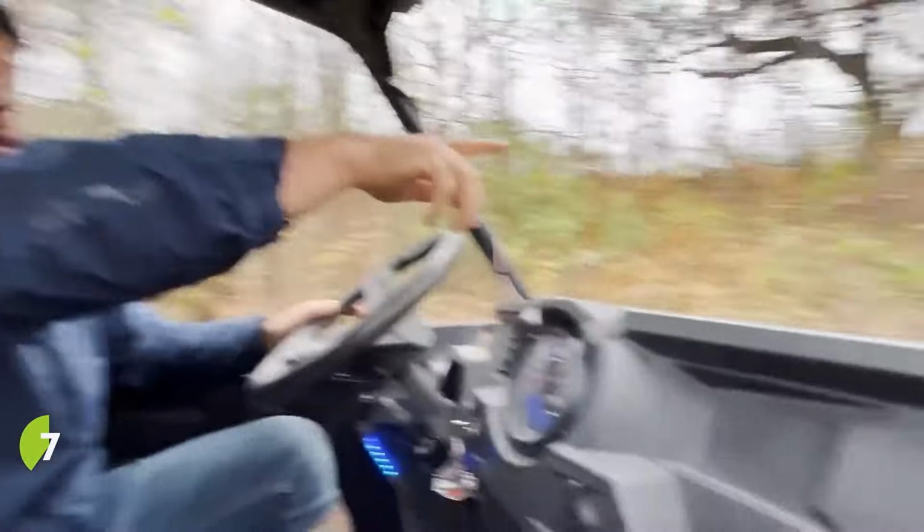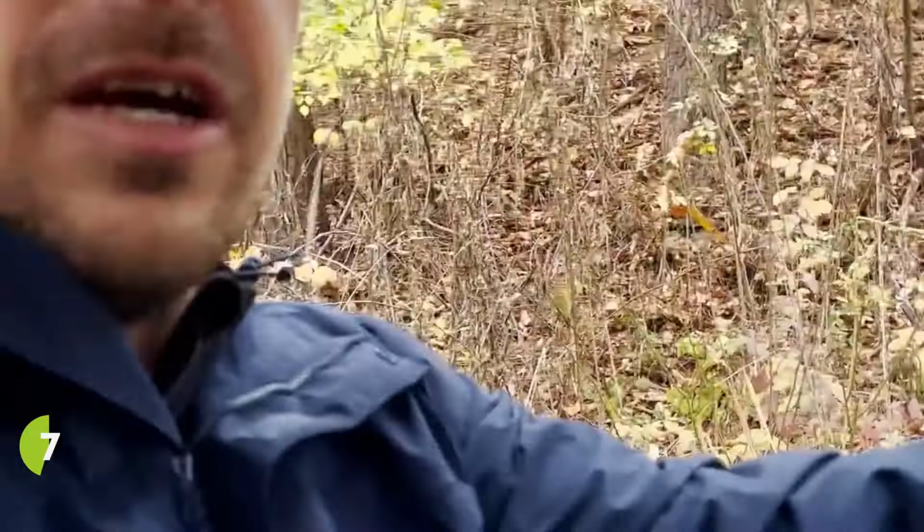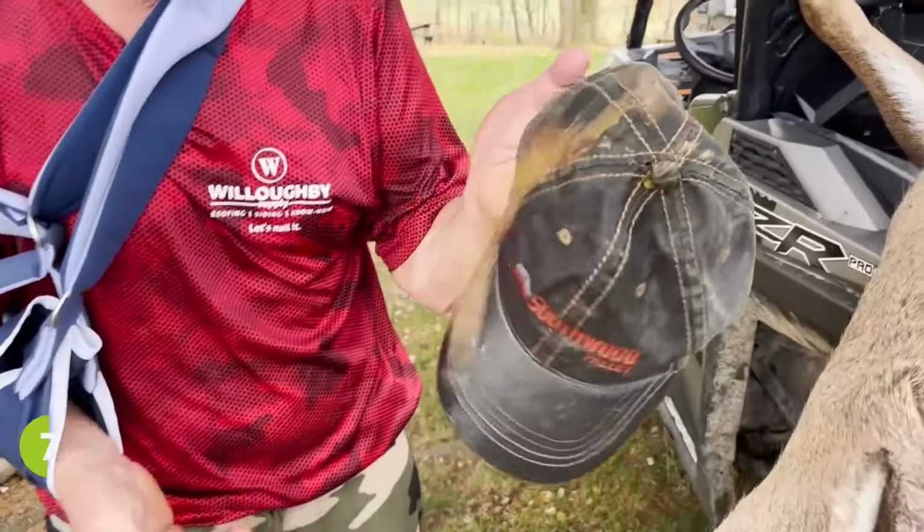In doing so, they get too close to the bank of a creek. So right here is where they went overboard. Here's where they rolled over. He got up, and that's where I ended up, in the creek.